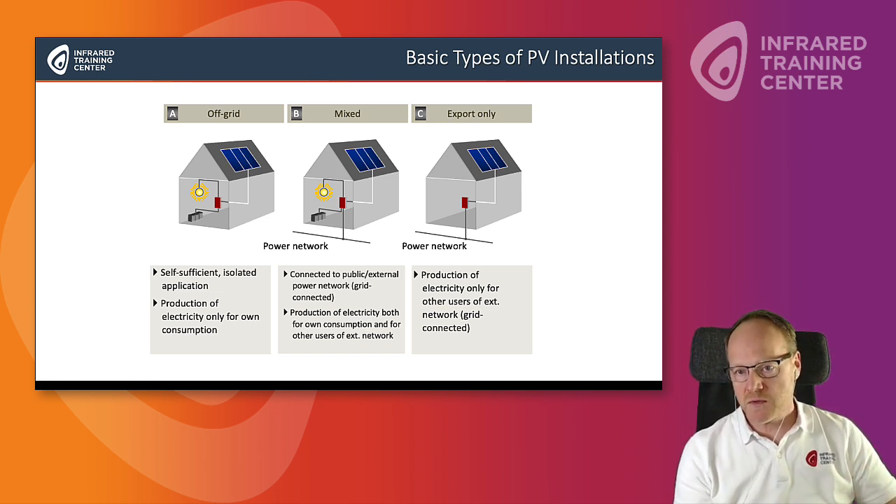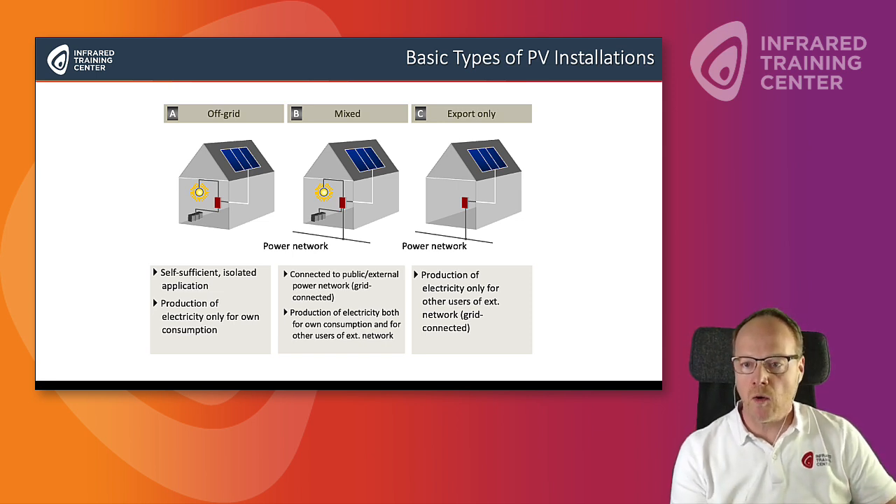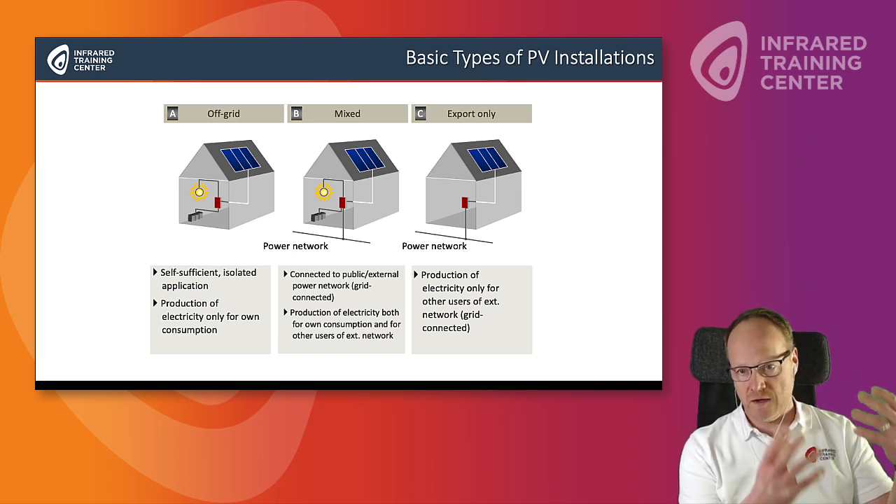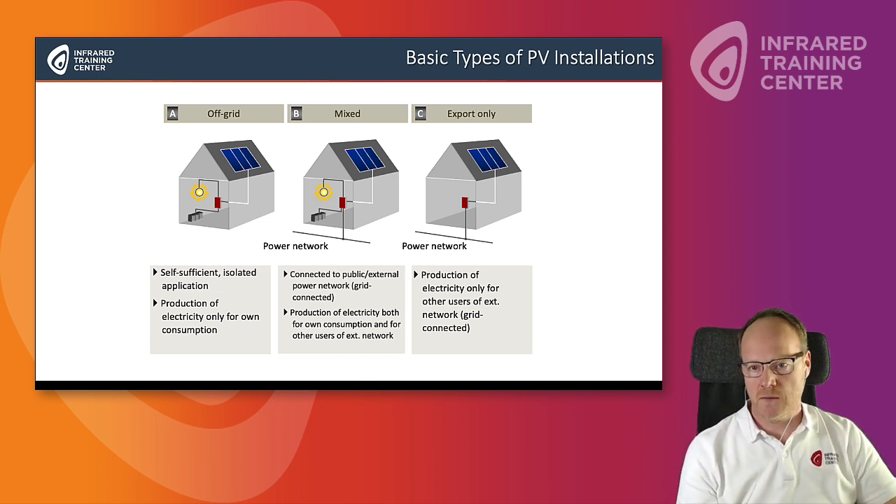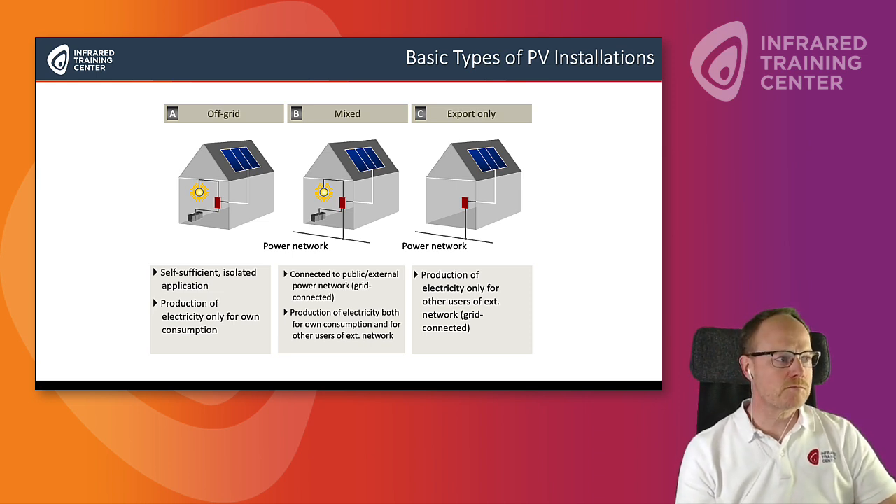The next type that we know is the so-called mixed type of installation. So you're producing the energy for your household, for example, and you can also feed this power into the public distribution network. This is called mixed. And then the third type would be export only. So you have a solar generator, a PV module, with which you produce energy and you only feed it into the power distribution network. That would be the so-called export only type of installation.